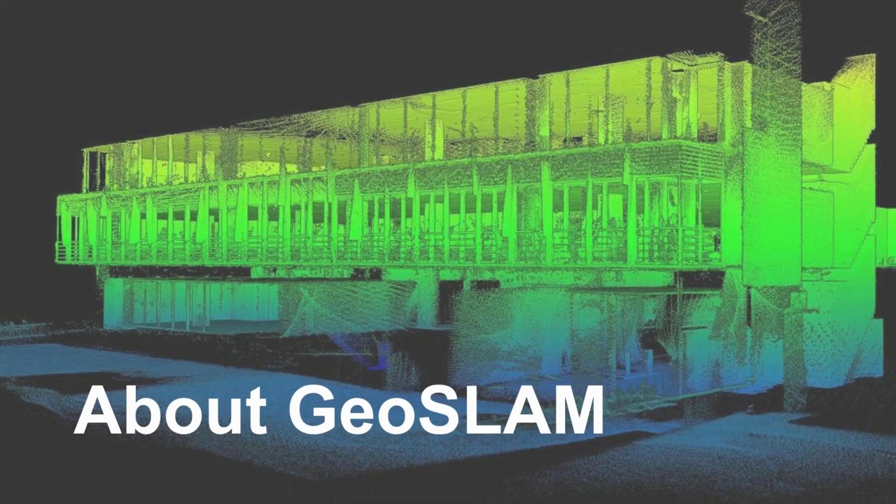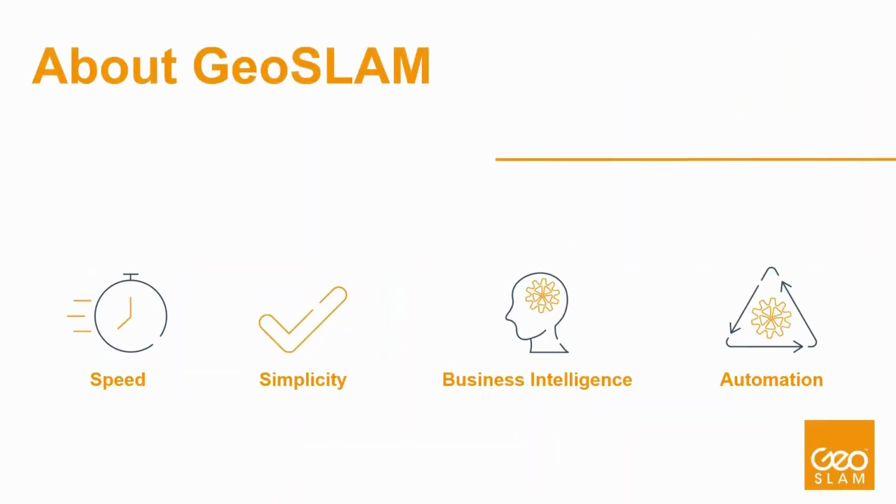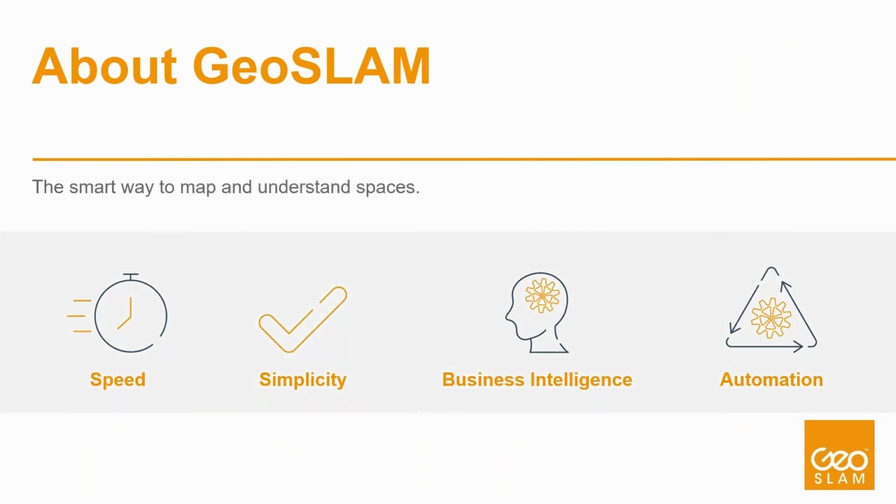Firstly, I'd like to give you a brief overview of who we are and what we do. GeoSLAM is the smart way to map and understand spaces. We make it easy to capture and connect data from the world around us. From the built environment to the natural world, GeoSLAM technology gives people the power to collect geospatial data from some of the most difficult environments, whether indoors, outdoors, underground, everywhere.